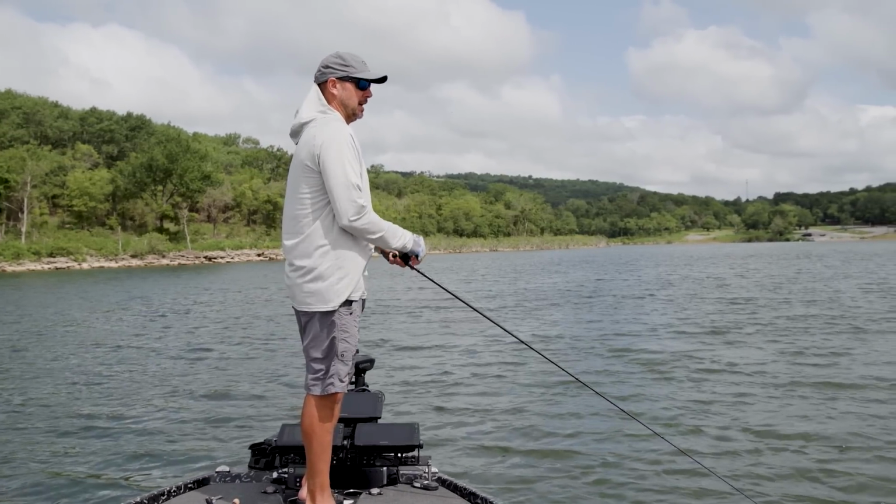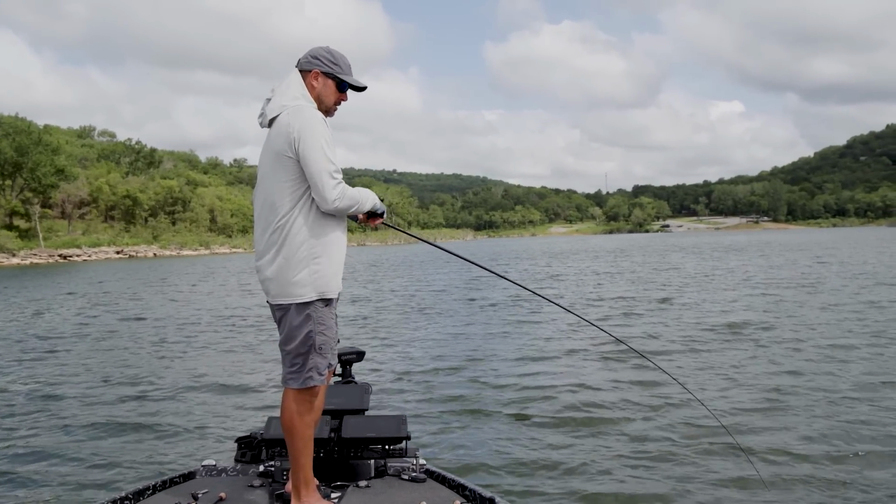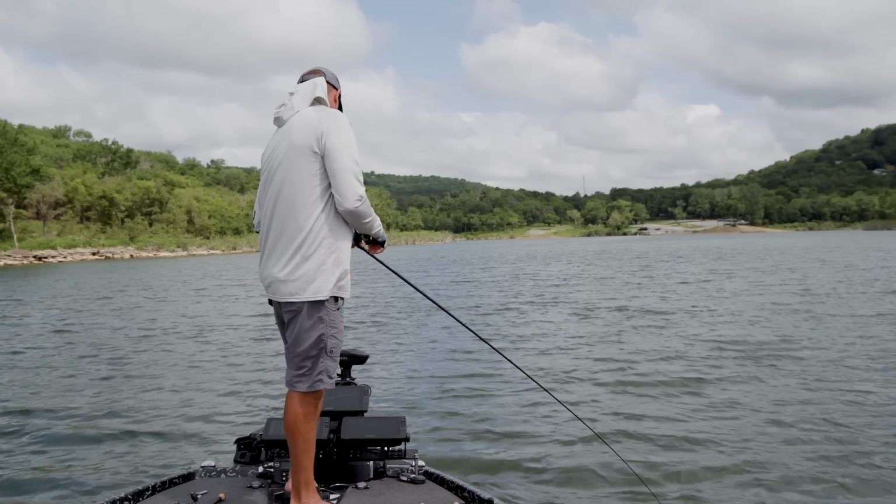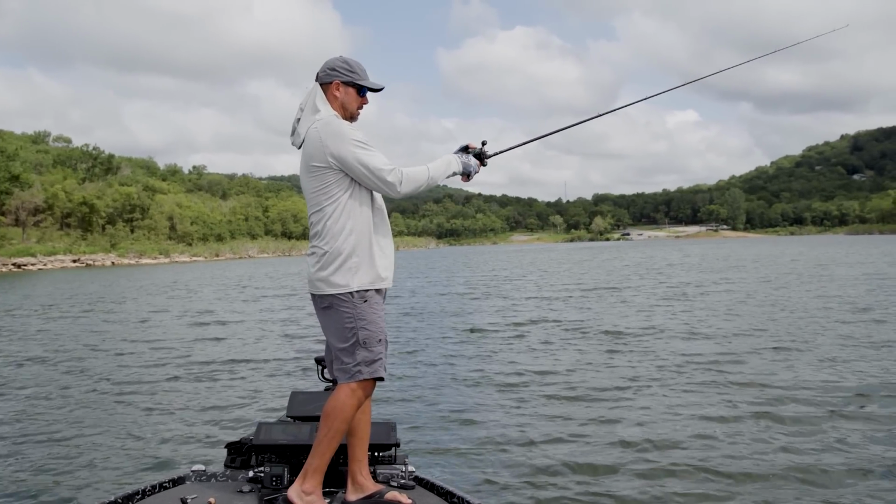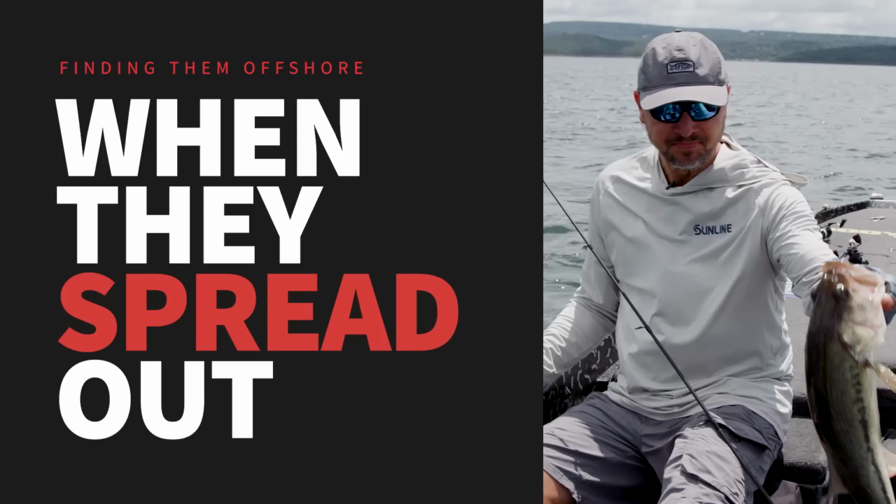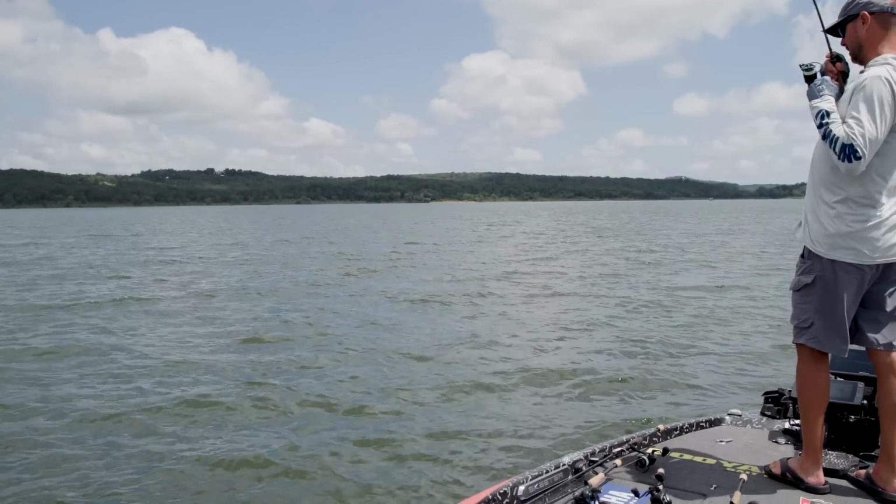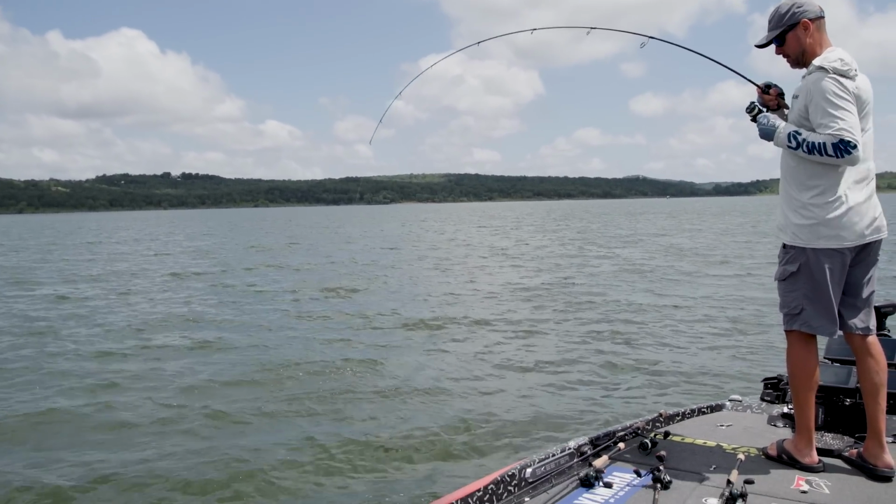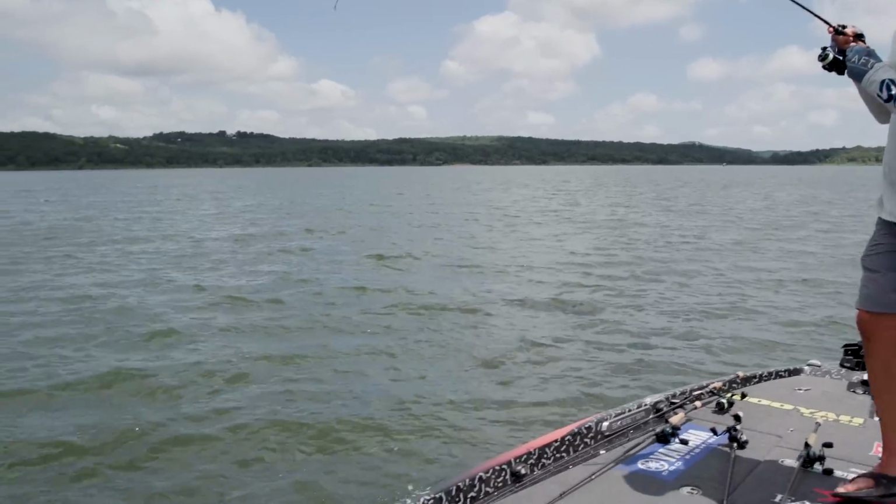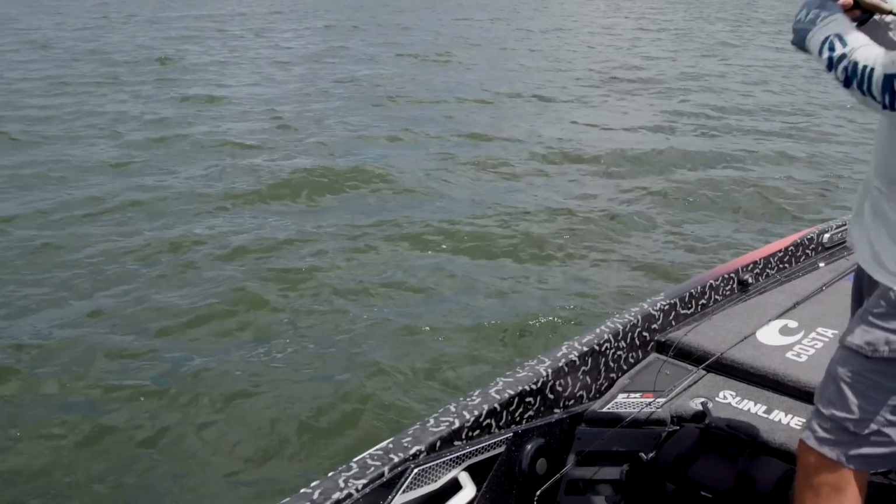Sometimes till you can change the angle, like I was throwing kind of upwind, circle around and just bring the bait a different way, you can get more bites. It's the way they're set up. It has to be a spinning rod today.